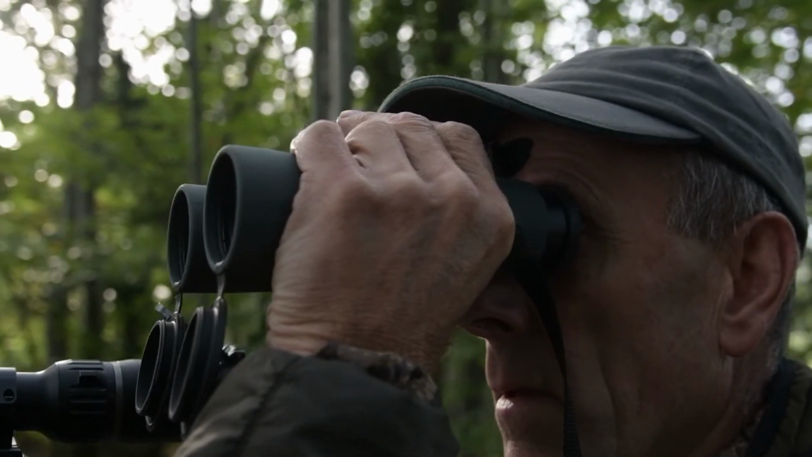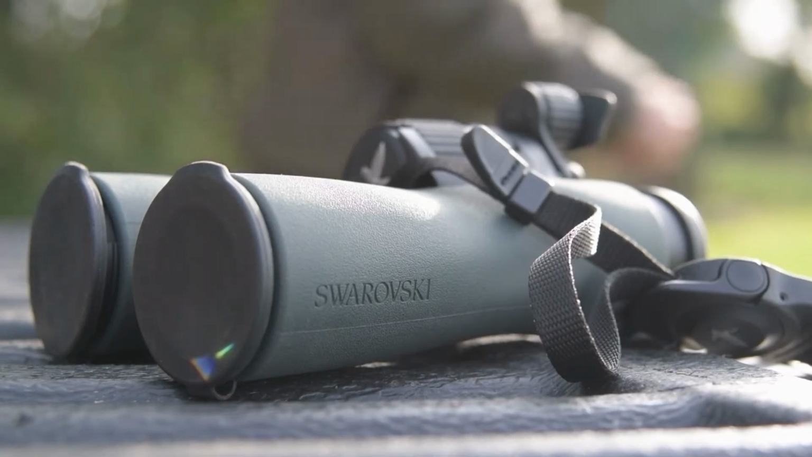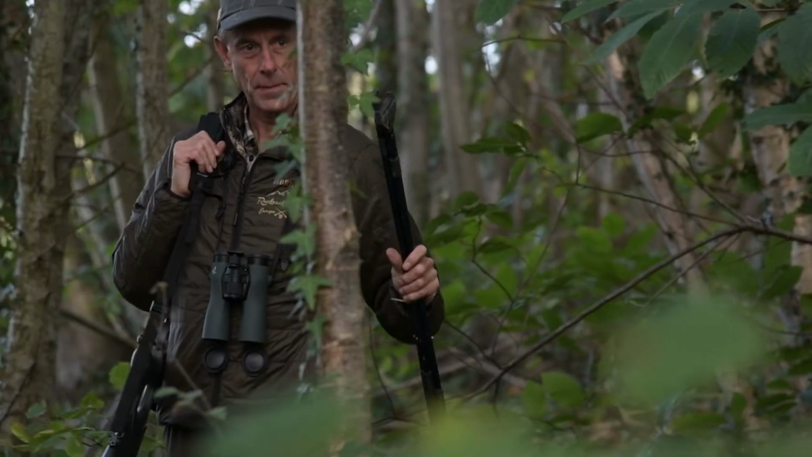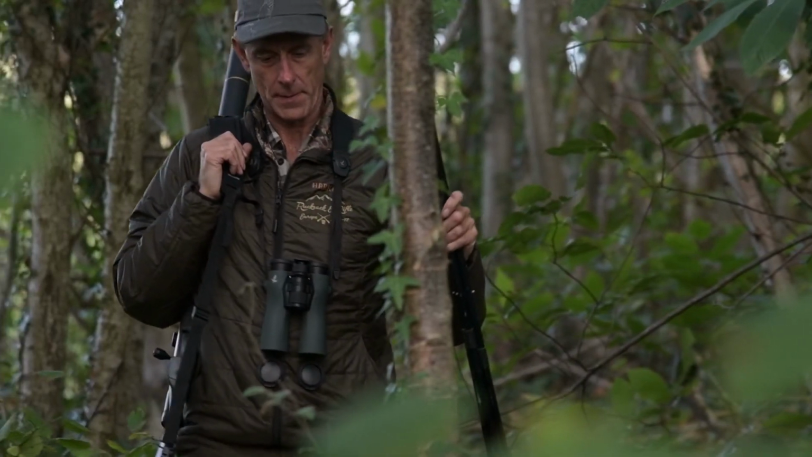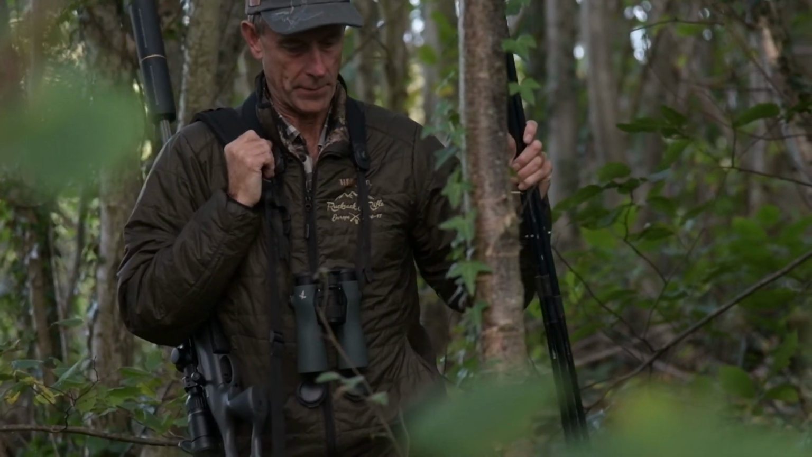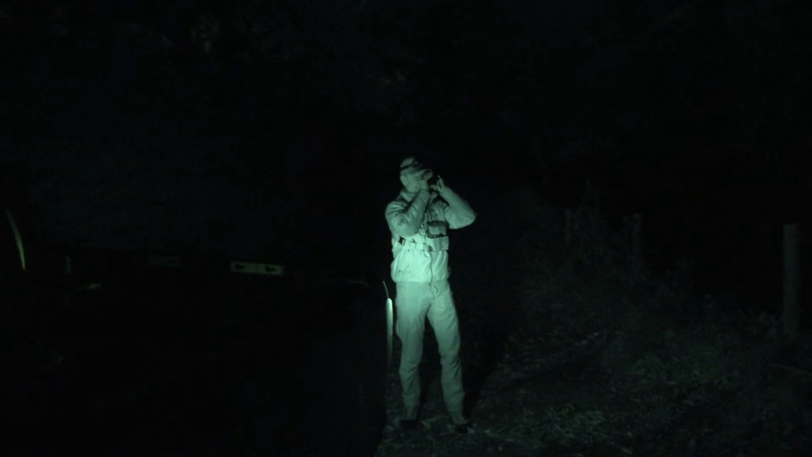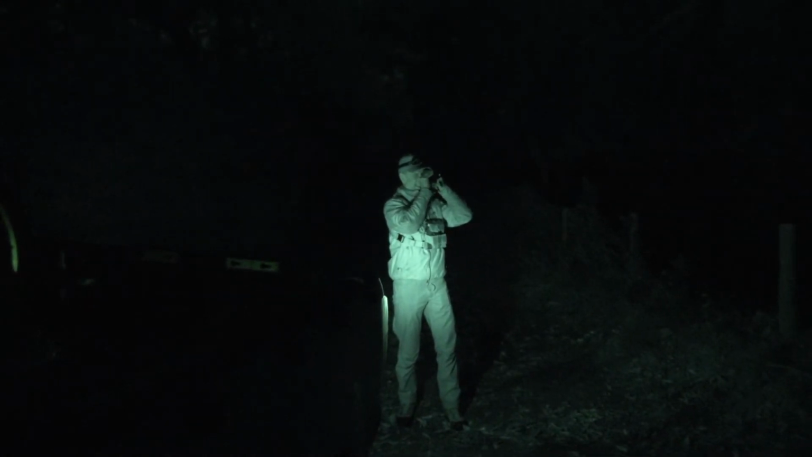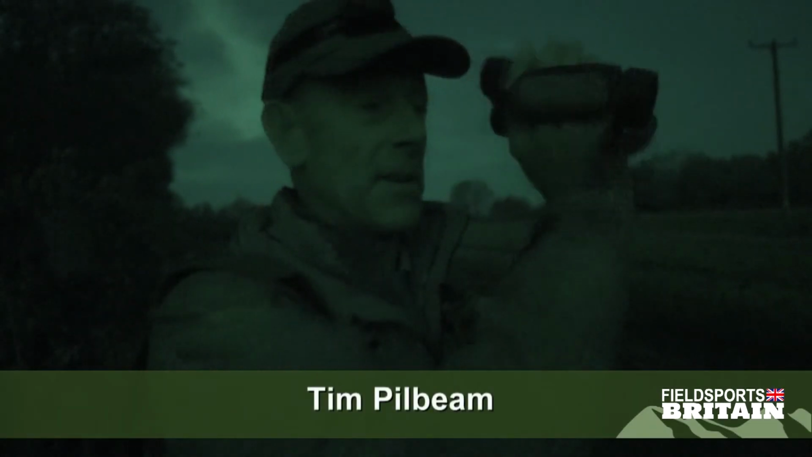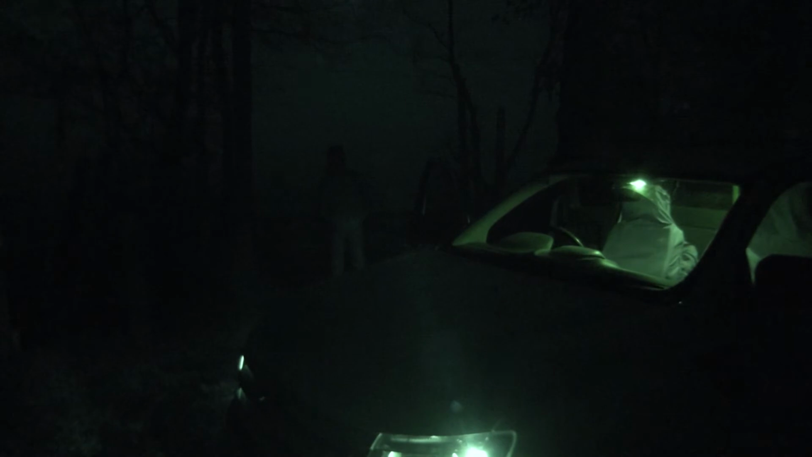He's also got the Swarovski NL Pures around his neck. Beautiful, capable, expensive optics. Will he use one or the other or both? So I've got probably one of the most expensive and the most, to me, brilliant binocular optically up against the thermal. Or handheld binocular, very simple to use. It does change your stalking technique or style, everything you do.